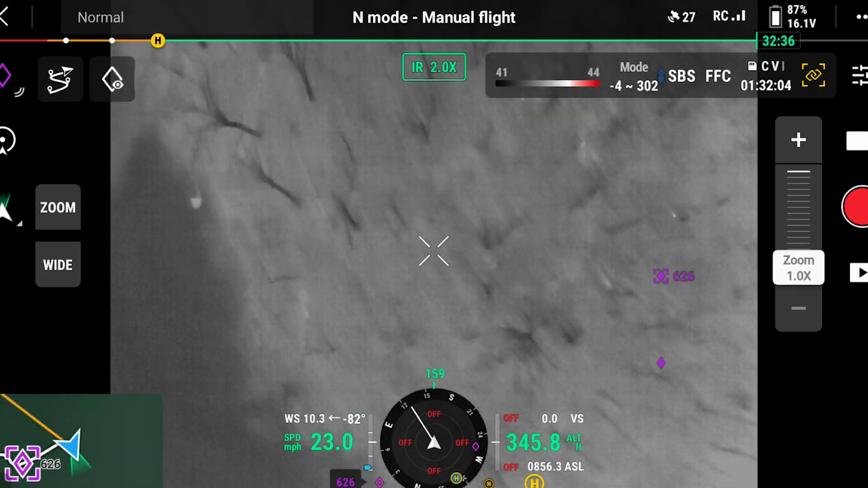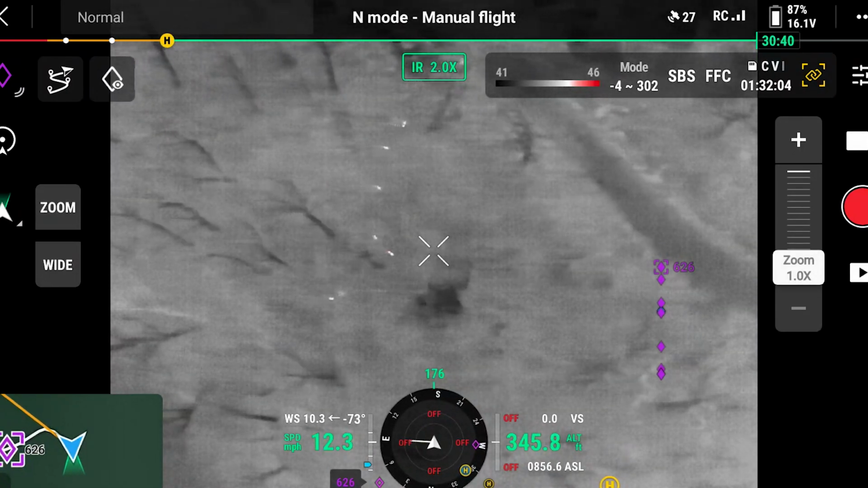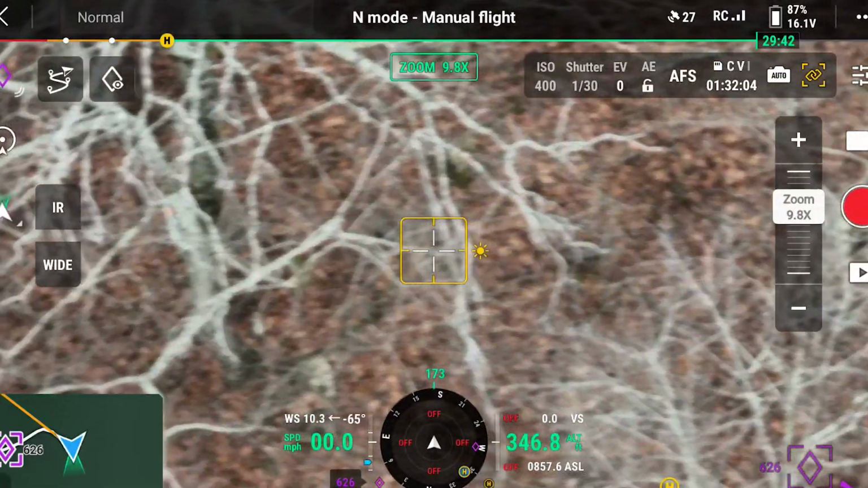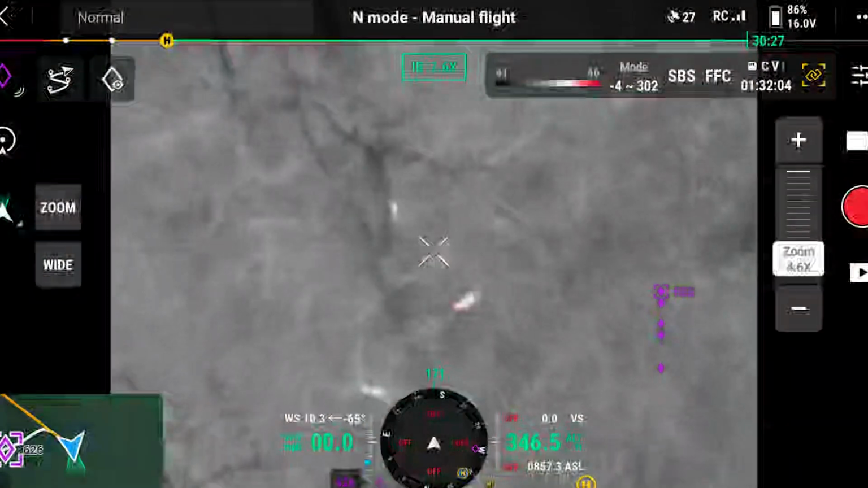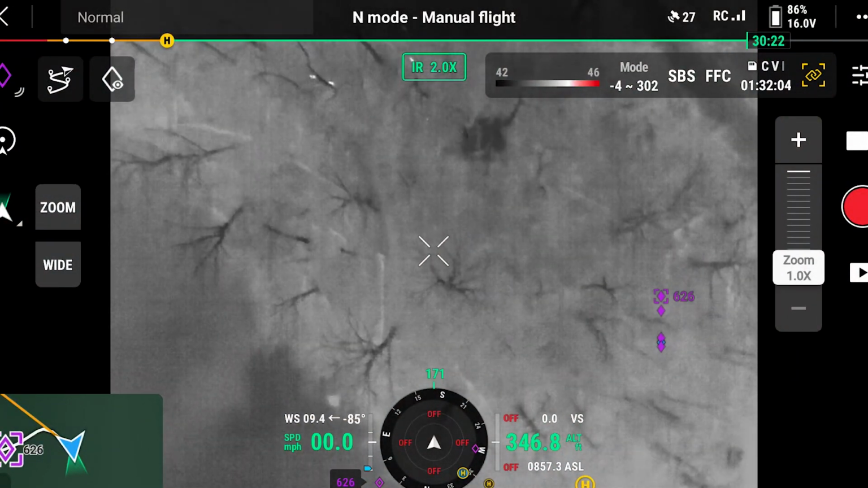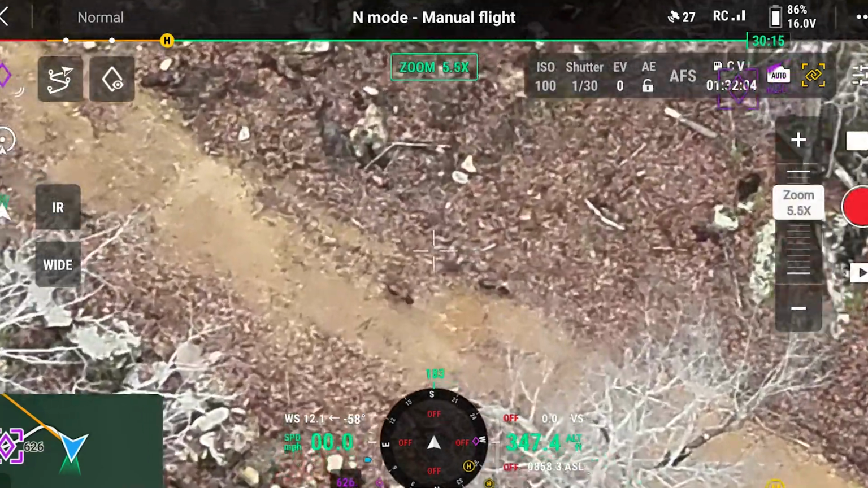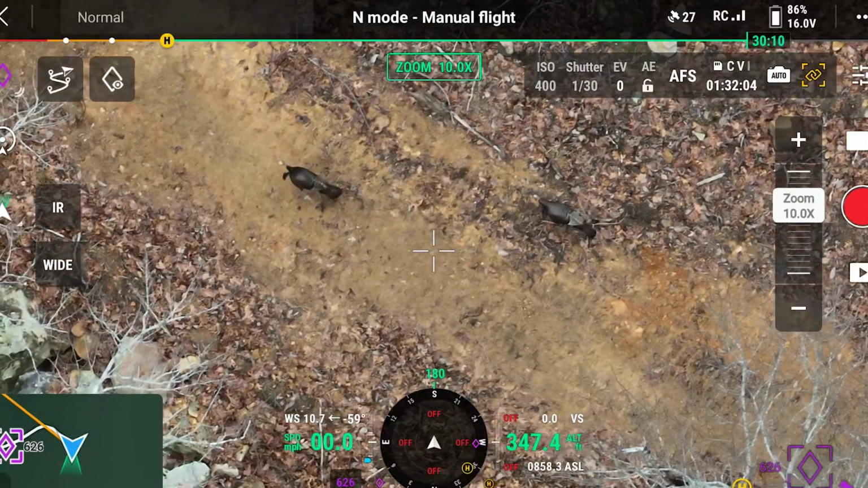Those little specks are just squirrels. Oh boy. What in the heck? That is a lot of deer. Oh, turkeys. Gotcha. Usually those do not show up very well, just because they're so insulated generally. Of course, I haven't looked at them in the winter either. Normally, like on a summer evening, they're insulated enough that you just don't. Damn, longbeards. That's wild.